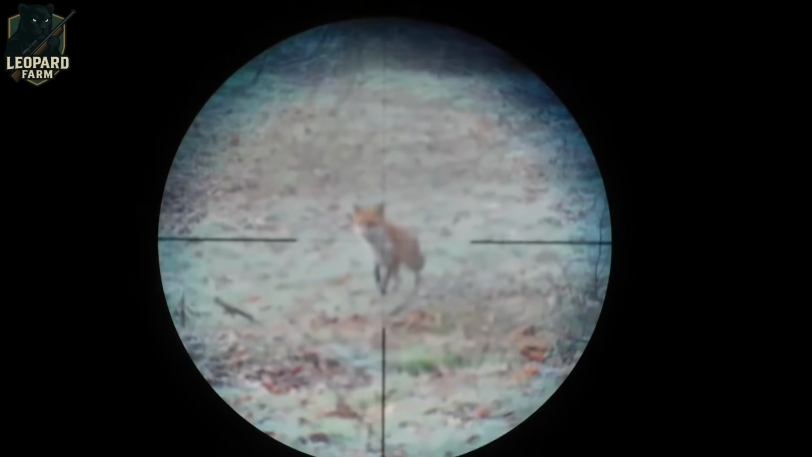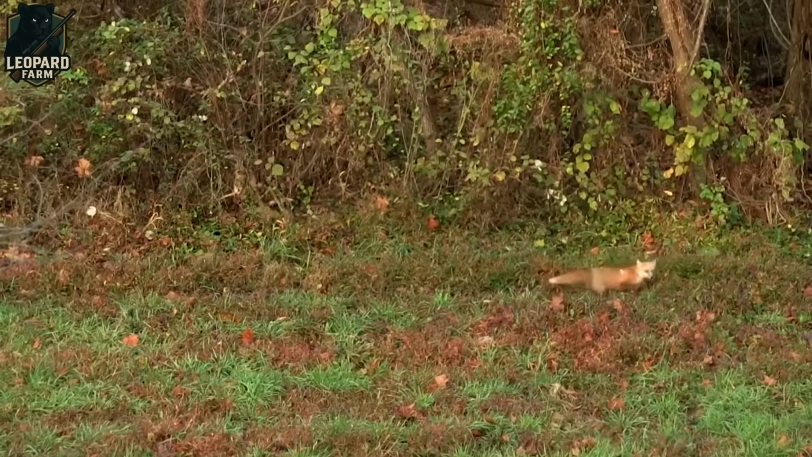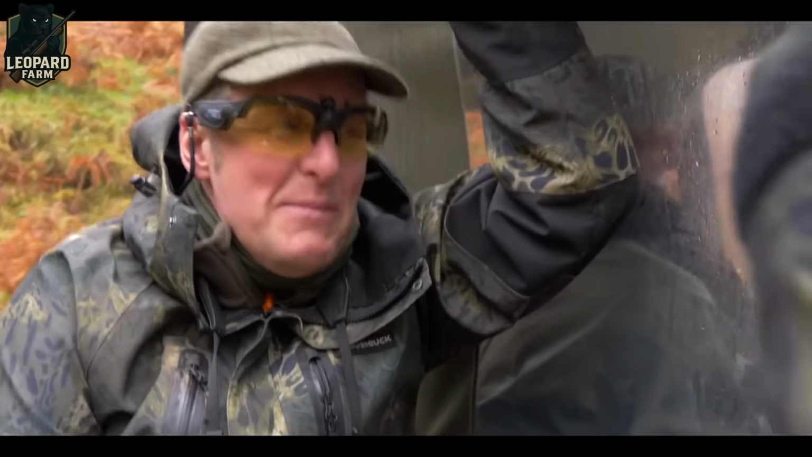Once a fox is in sight, speed and accuracy are key. Hunters aim for vital areas like the head or heart-lung region to ensure a swift, humane kill with minimal suffering.